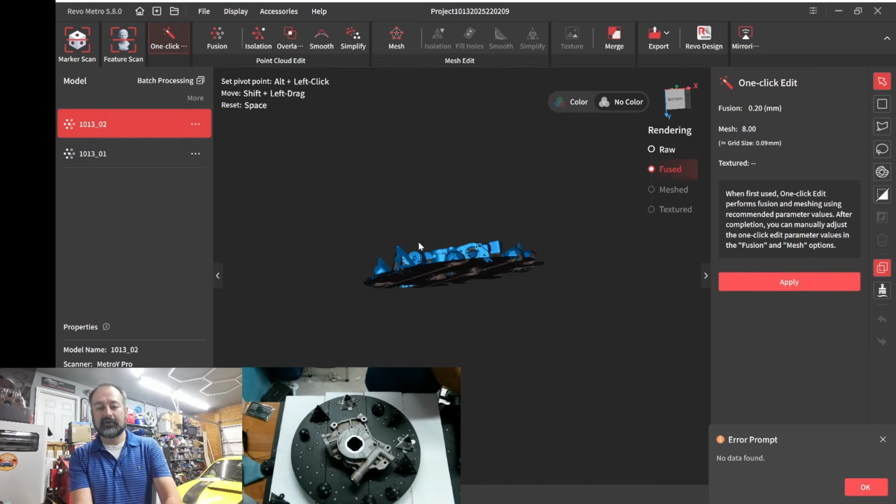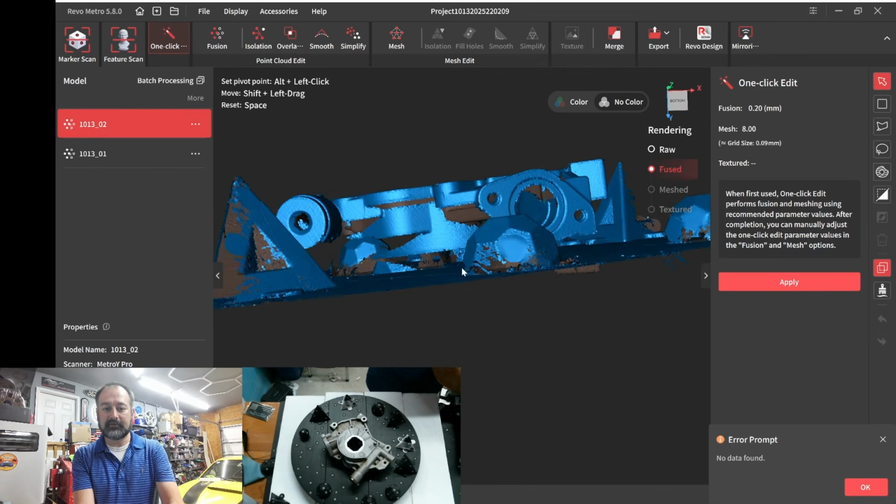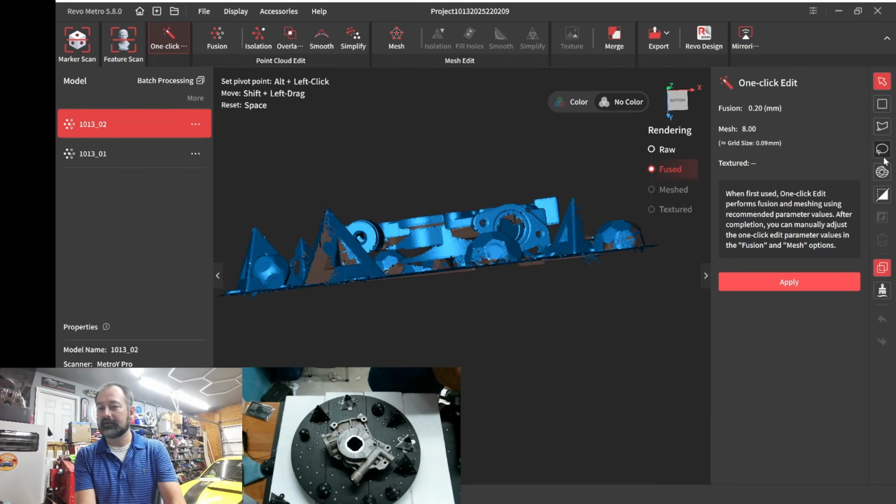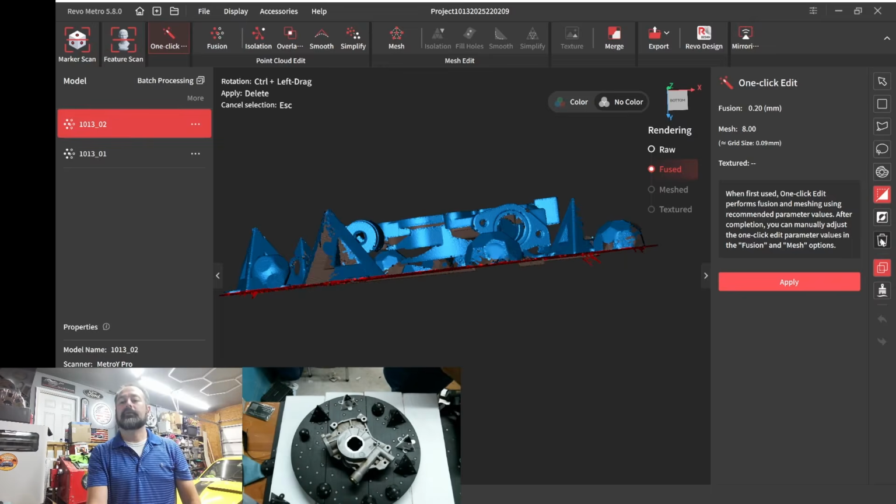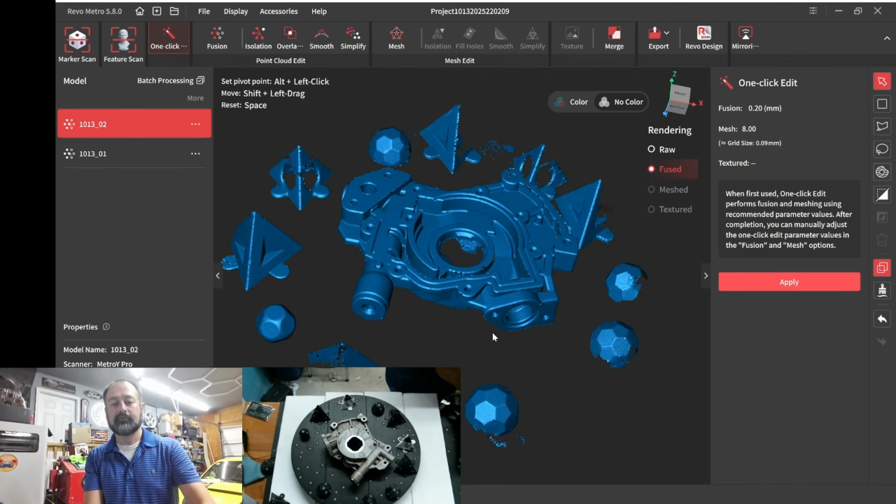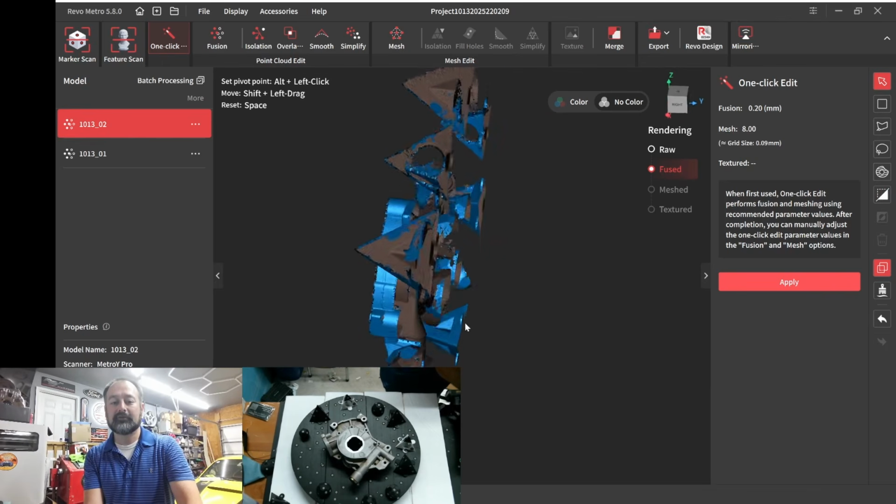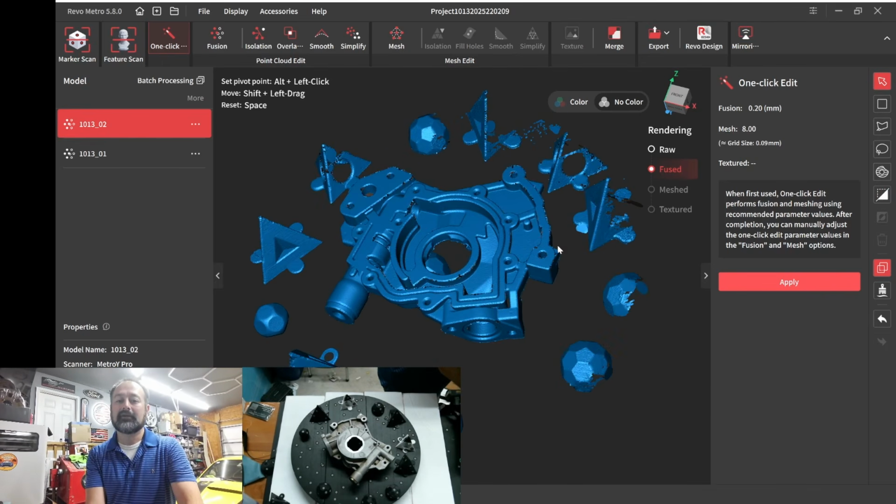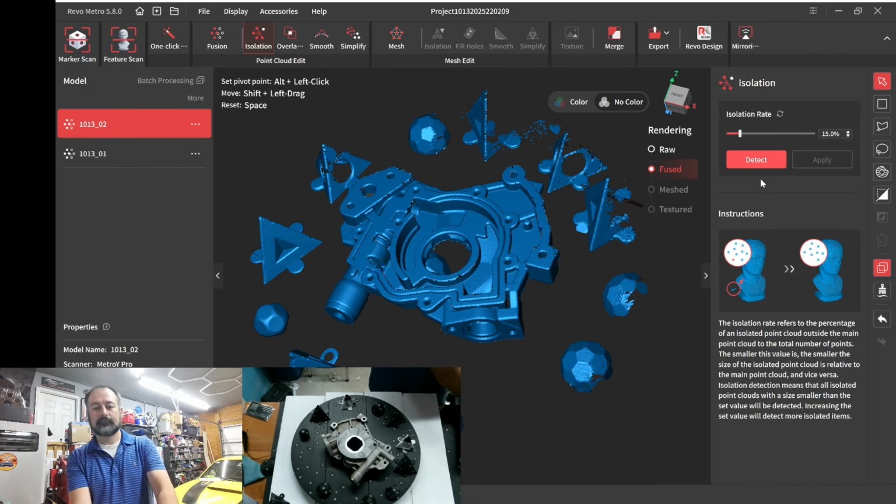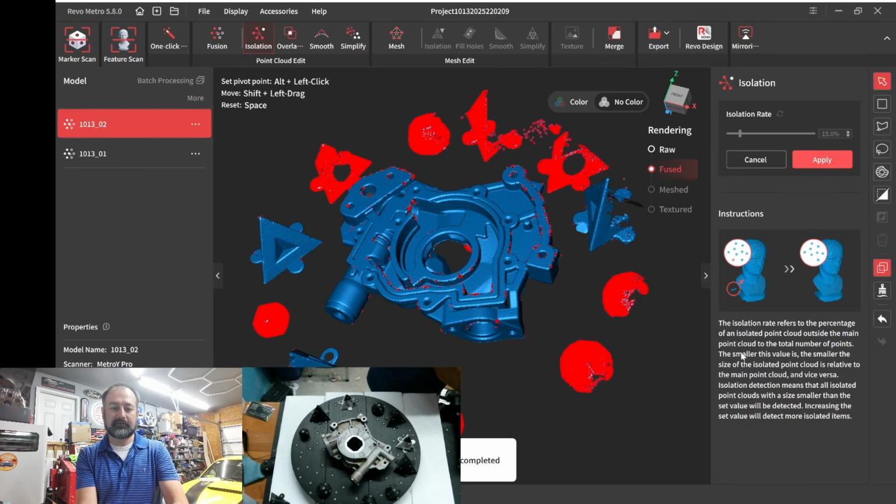Okay, same deal. We know it's elevated, so I can go ahead and clip this. I'm going to try to be as level as possible, but I'm going to clip this. Okay. Flip it. Delete it. Oh, escape. Okay, see, it's floating by itself. Now, this one's going to be a little bit more tricky because I do have those other floaters, but let's see if isolation picks up those. Okay, picked up a good bit.